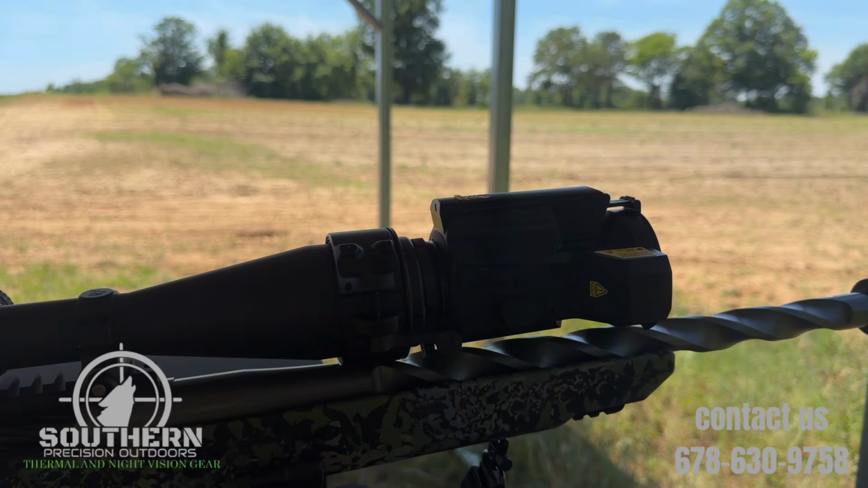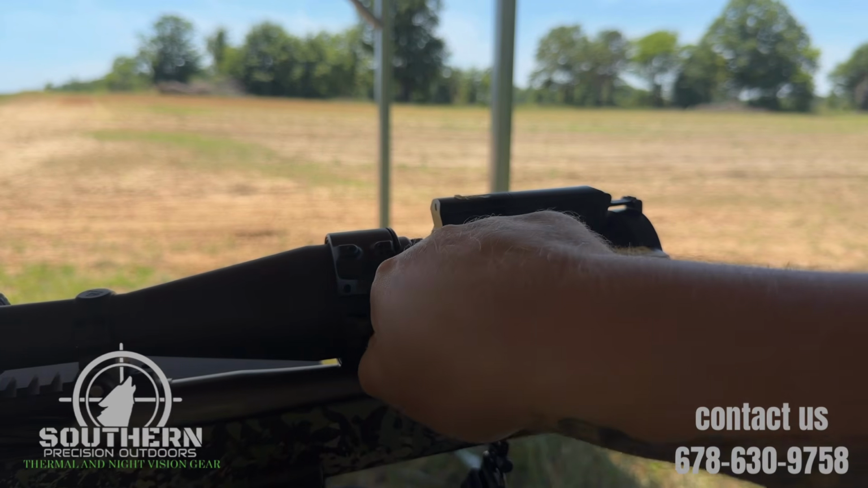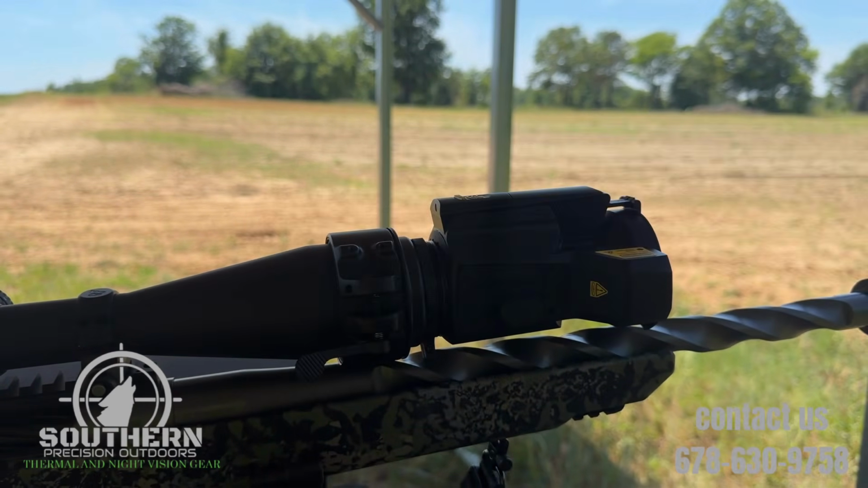All right, guys, now that we have our unit on our day optic and lined up, we're going to flip this lever, and this secures it to your day optic. Now that that is secured, we're going to hop into the unit itself, and I'm going to show you guys how to get this thing calibrated.